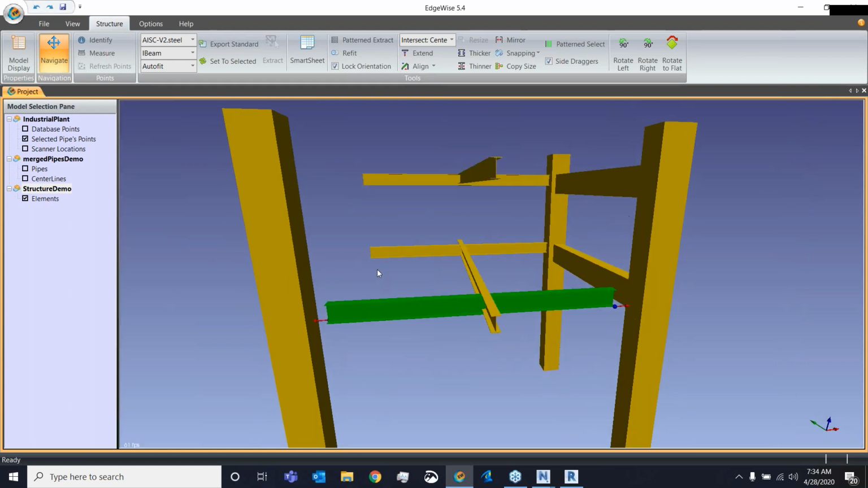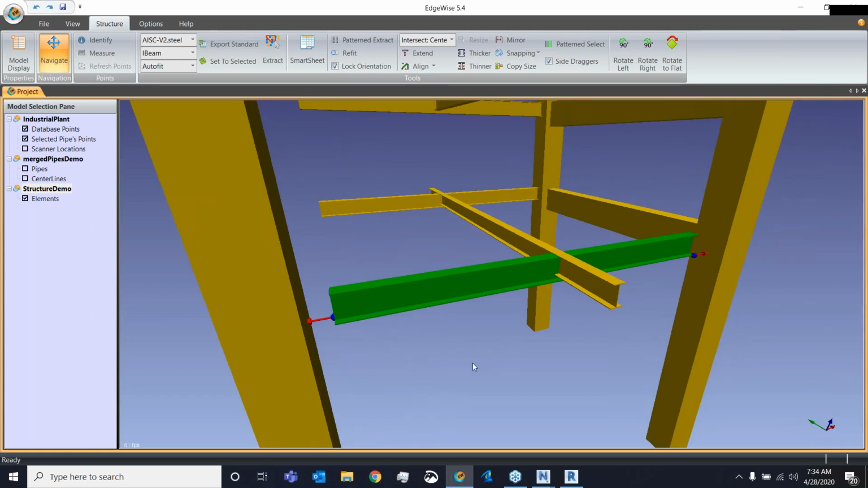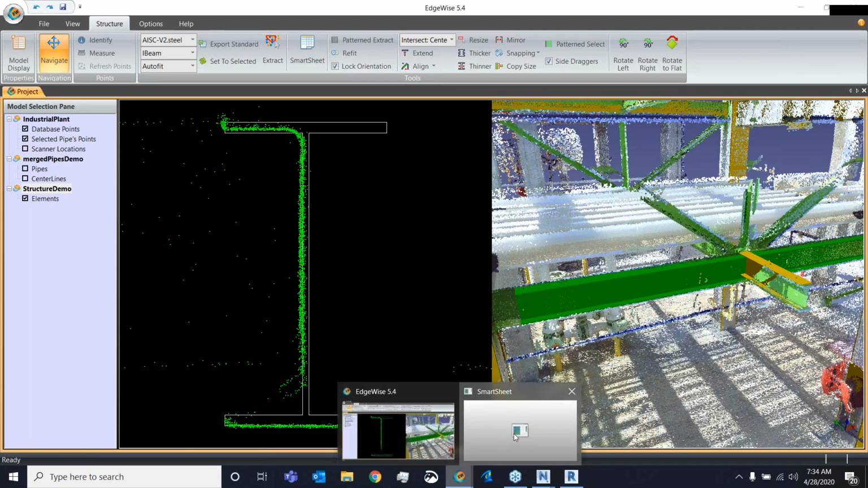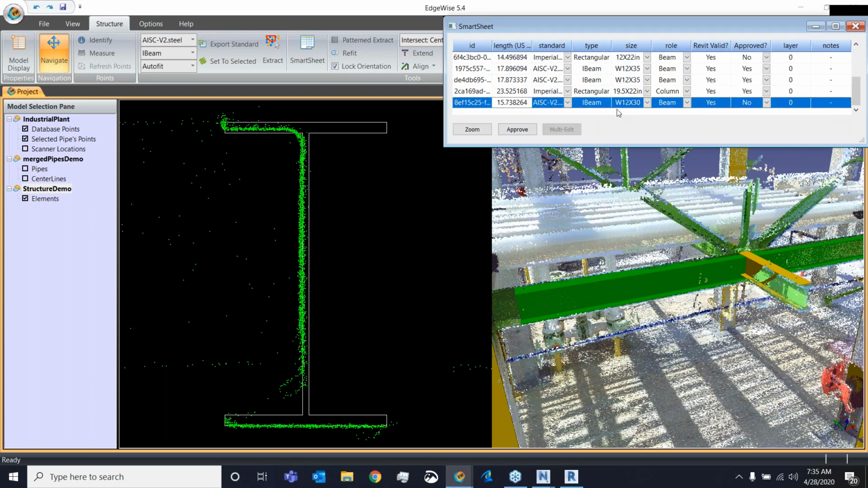Now that I have that beam created, let's talk a little bit about that important concept of QA. Similar to the piping, we have the smart sheet. The smart sheet gives me 2 things. Number 1, I can see my numerics: the size information, the length information, and what catalog.